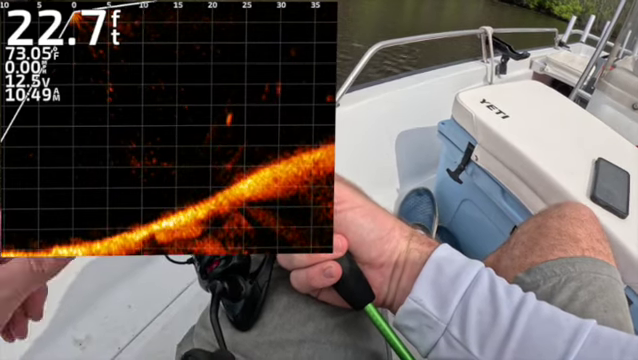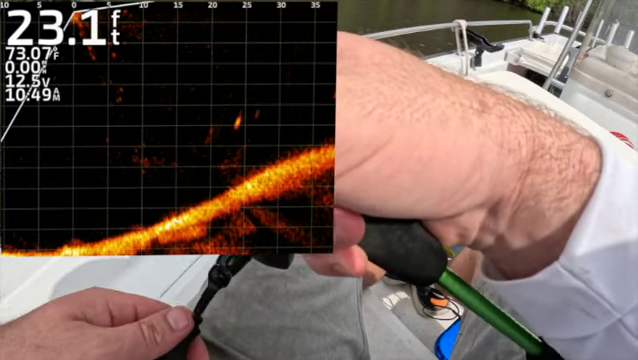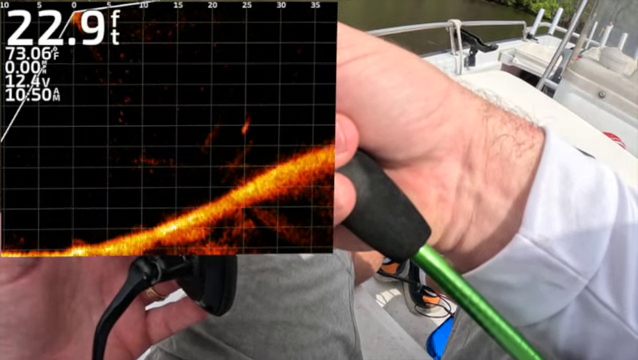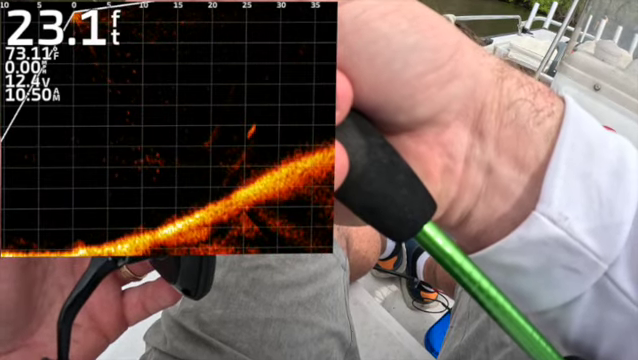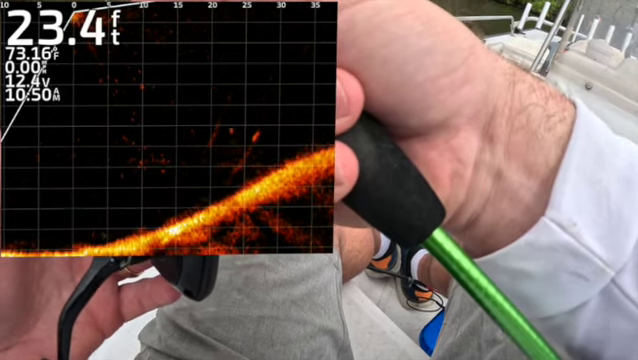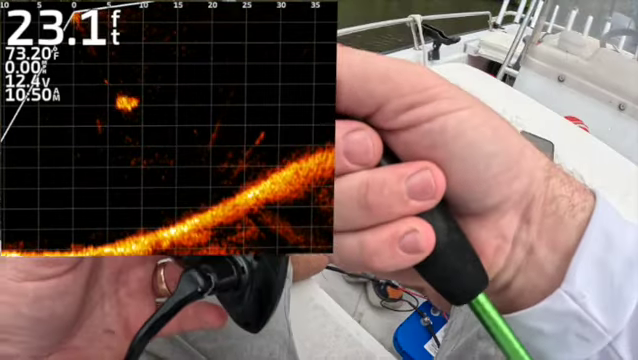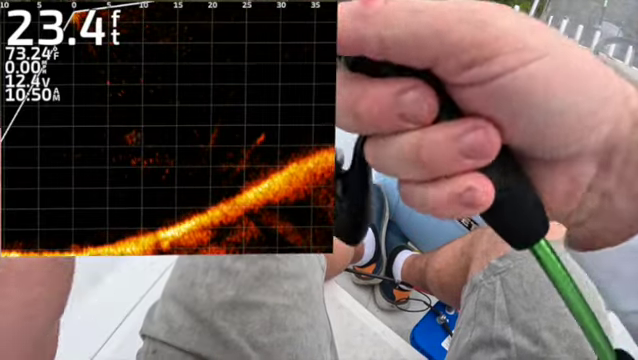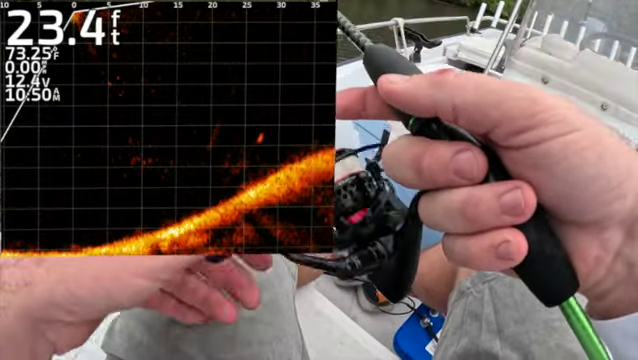I see my jig. See my jig going right next to it. Nothing yet. That's pretty cool. Pretty cool to watch. And get some better mounts for the Deucer. See my jig coming back to the boat. That's pretty slick.